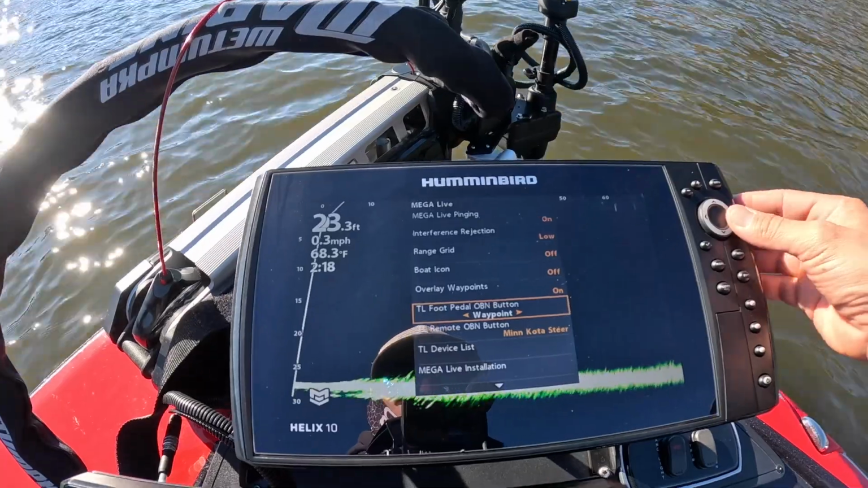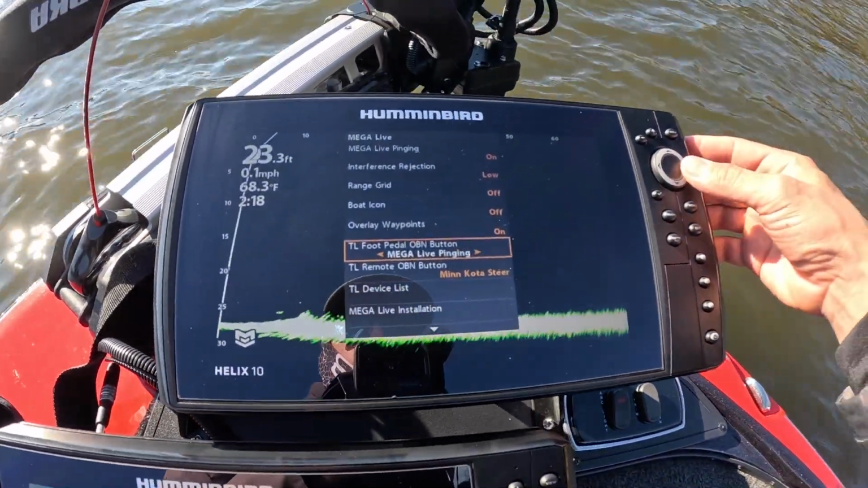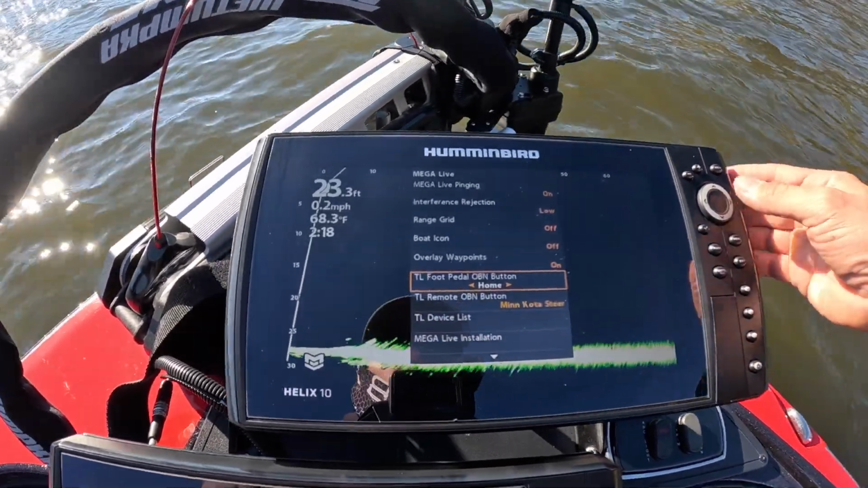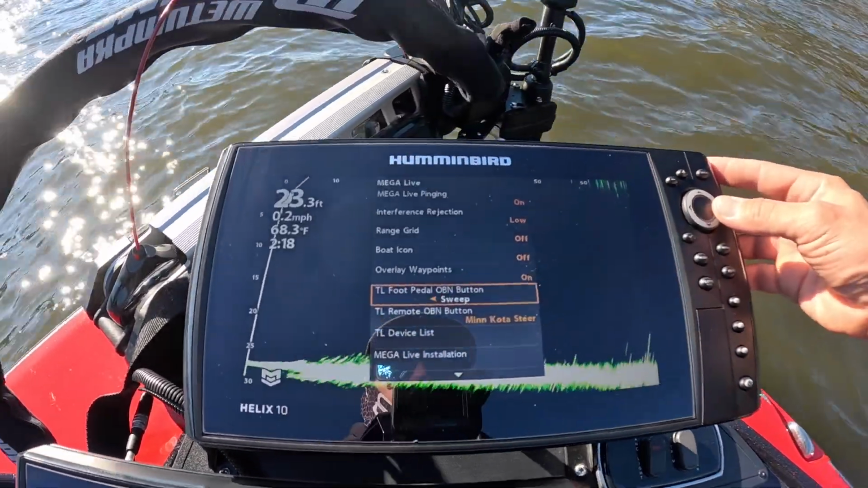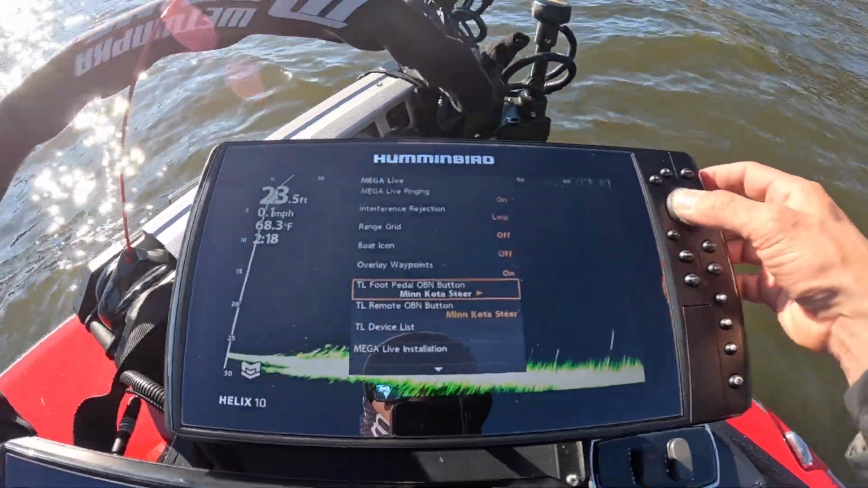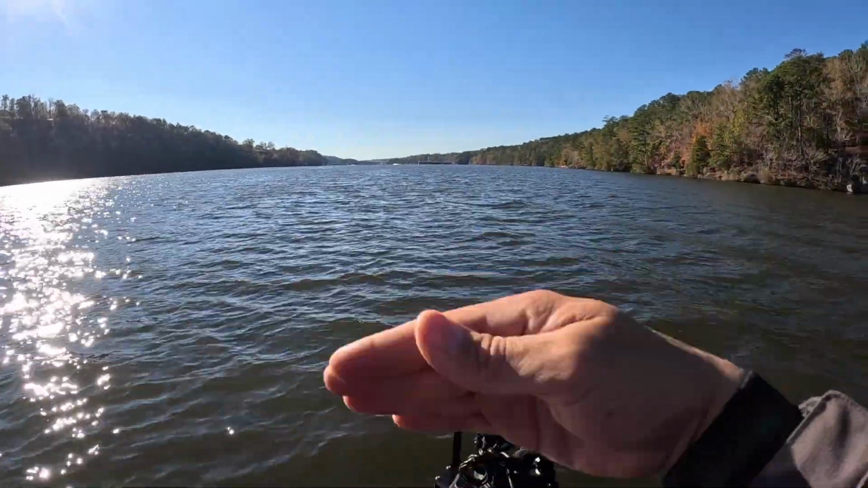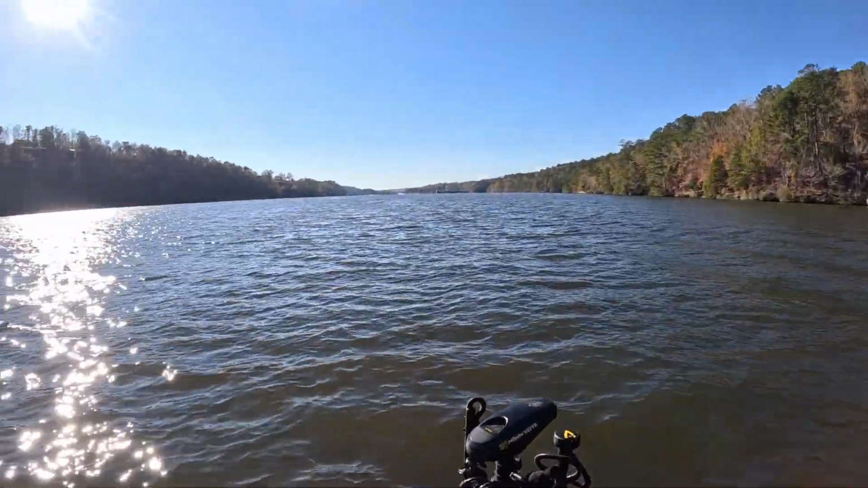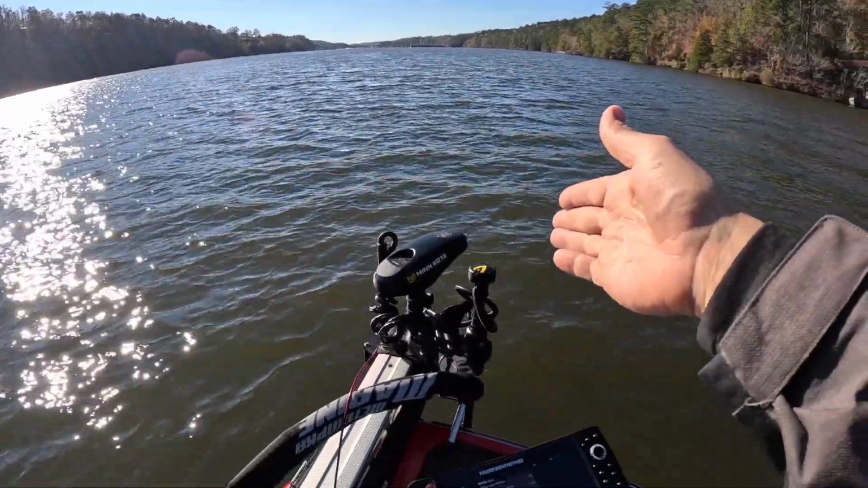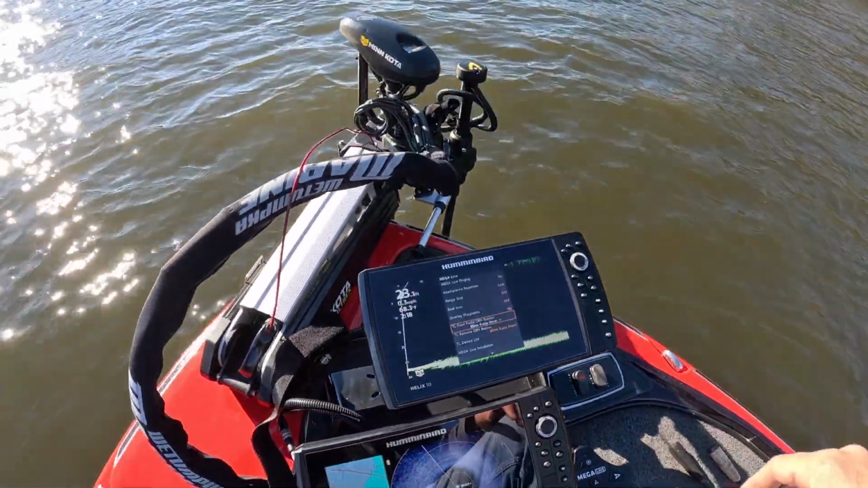You can have it at a waypoint. So if you push this button, it's going to create a waypoint for you. Mega Live pinging, so like if you want it on or off. And then home, I guess it will go line straight up. And then you can have it in the sweep mode. I actually want it to be in the Minn Kota steer. So I want to be able to use my foot pedal to go back and forth to try to locate fish and structure. And then when I do locate that structure, I'm going to be able to go ahead and hit that target lock button right here, locked on, and make those accurate casts.